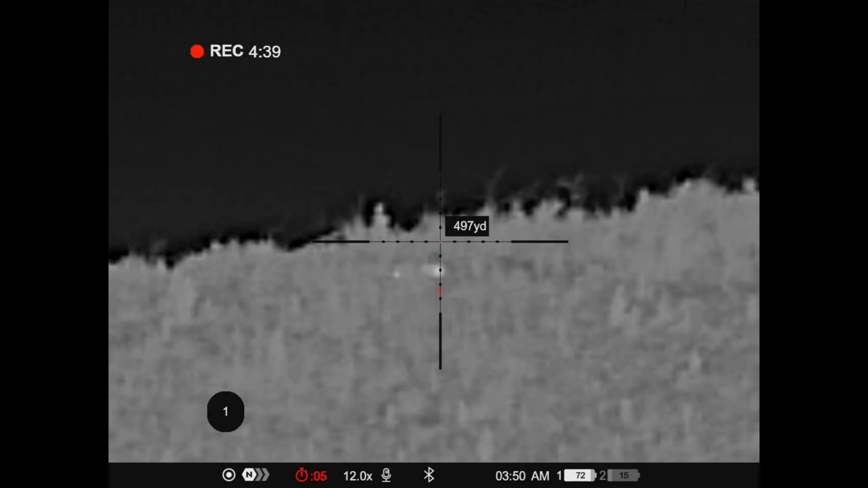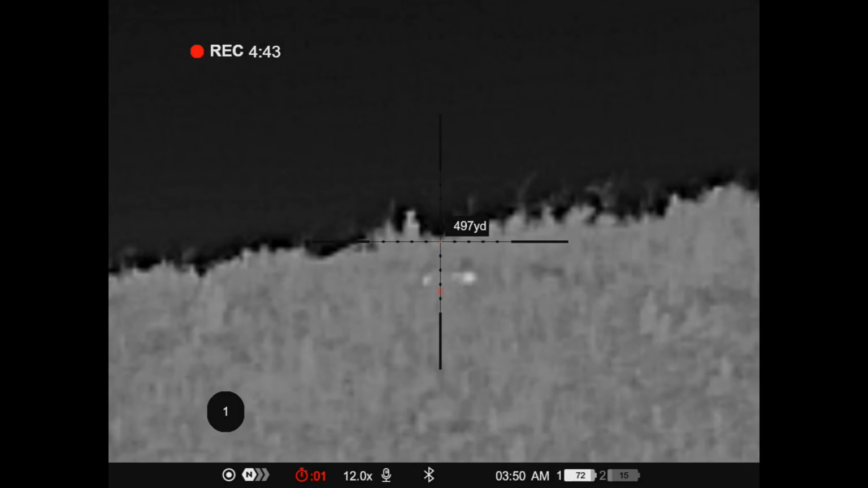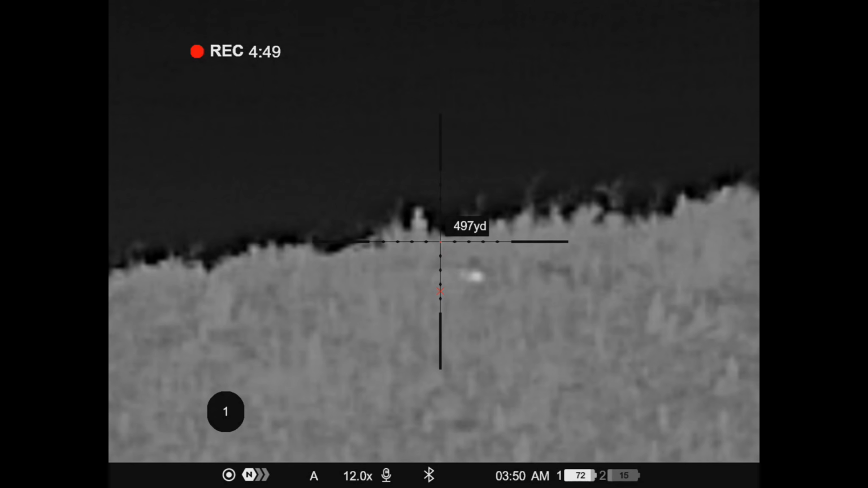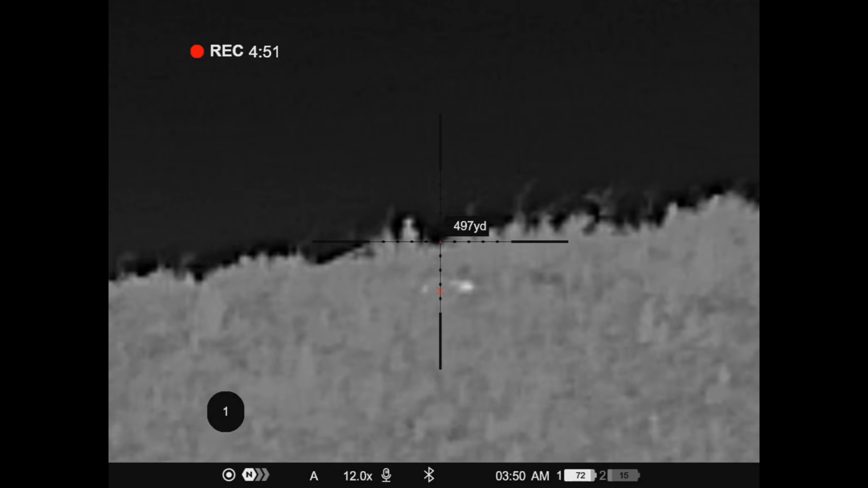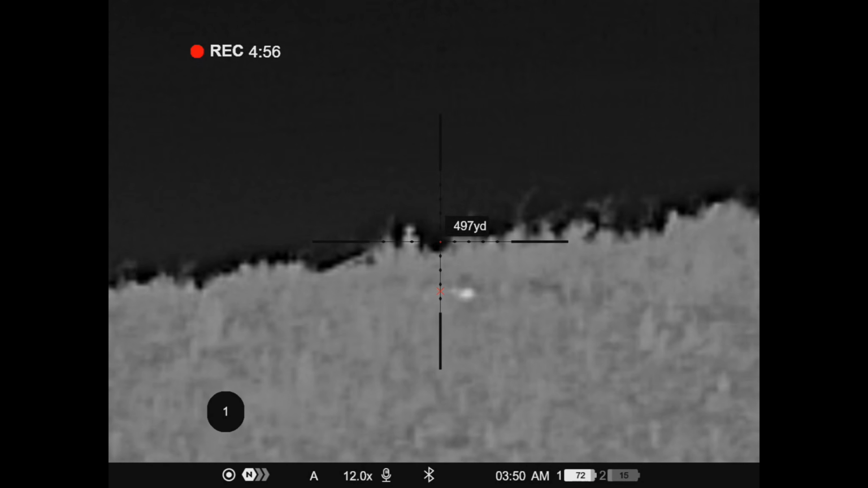Just rolled down the hill, didn't it? Yeah, he just dropped. Just fully folded it. Yeah. Shot, bro. Big, eh? Well, the one that went over the top at the start was massive, like massive. The other one was down here. He's still moving, but I think he's cooked. That's the same one, it's huge.